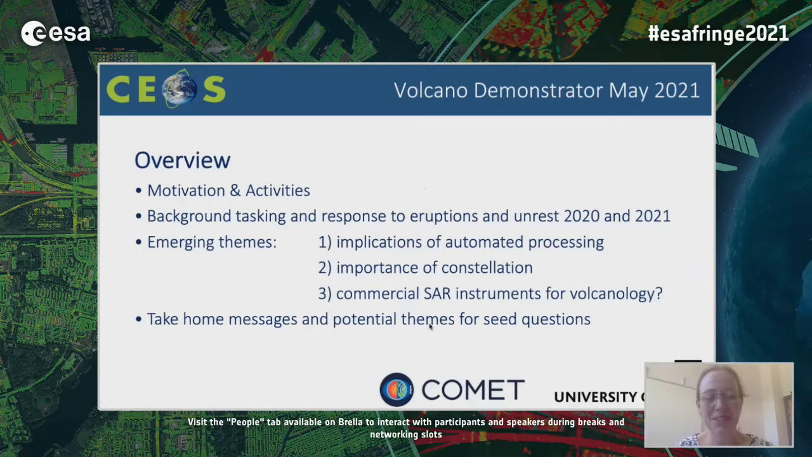I'm going to use this time to describe what the CEOS volcano demonstrator is. It's the Committee for Earth Observation Satellites Working Group on Disasters Volcano Demonstrator Program, which is quite a mouthful of a name. I'll go into our motivation, our aims, and the activities that we're currently doing. That's going to involve some discussion of background tasking, so trying to make sure that we have the most useful imagery that we can during a volcanic crisis or eruption. And I'm also going to summarize response to eruptions over the last couple of years and some emerging themes.